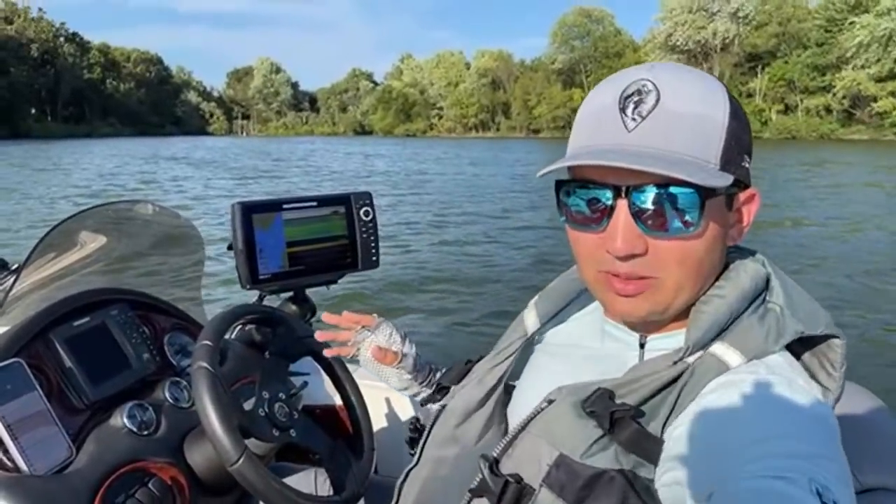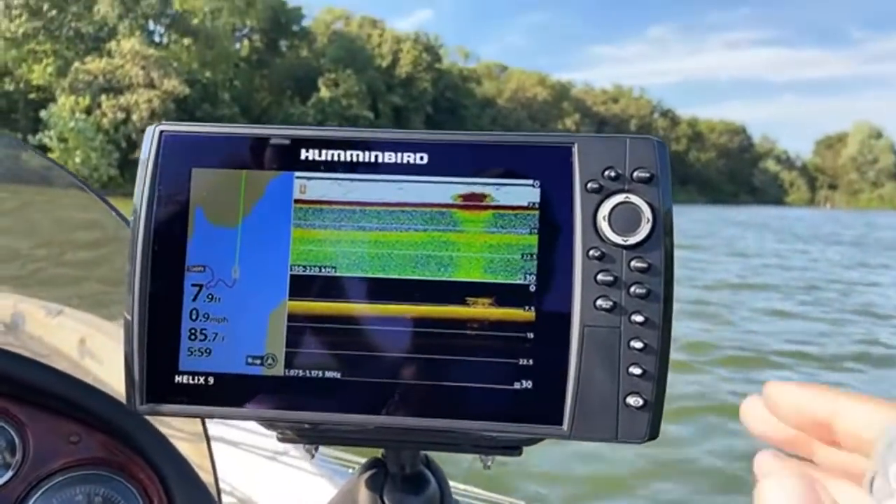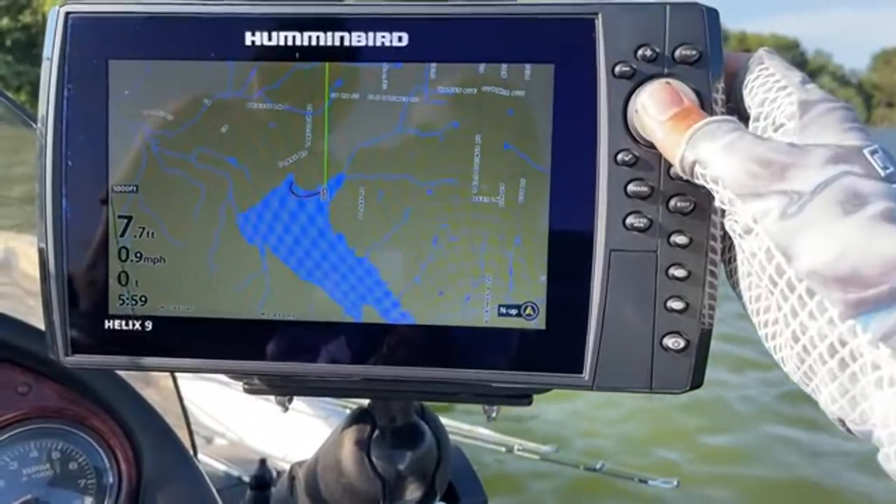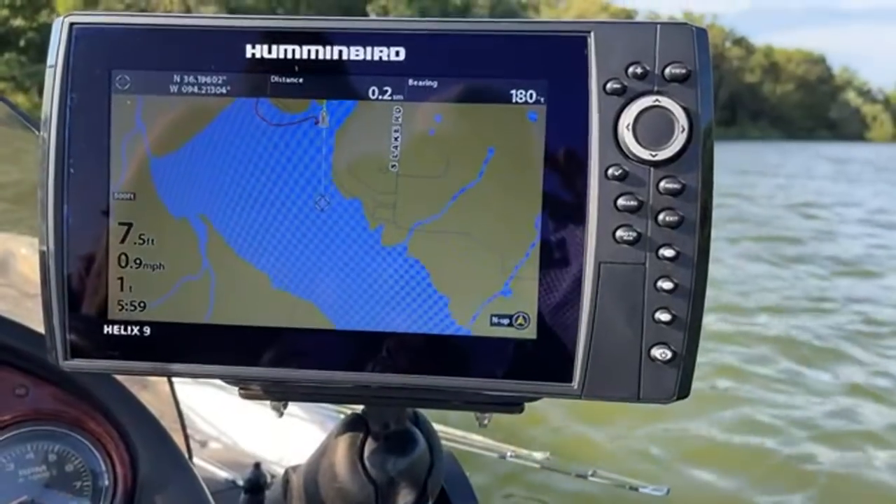I want to show you guys really quick. I'm just going to grab the camera here. We're going to do this a couple times, just grabbing the camera and stuff. I want to show you the setup I have going on here on this lake. Here it is. It's this little lake by my house.